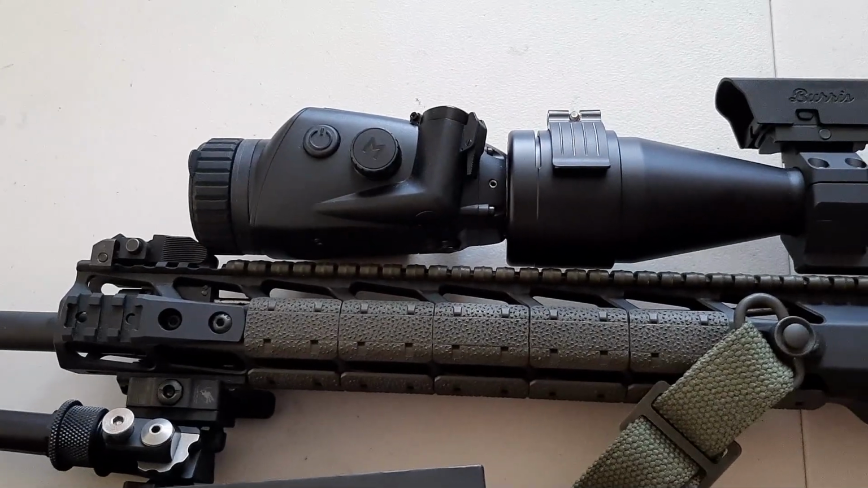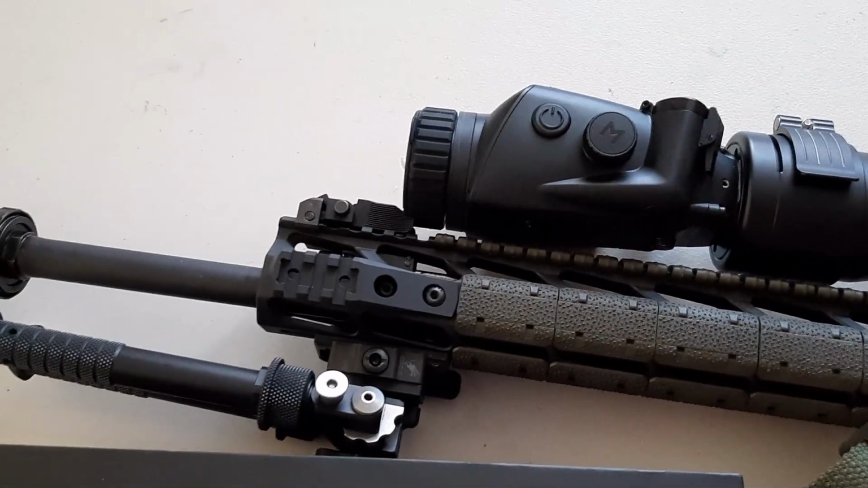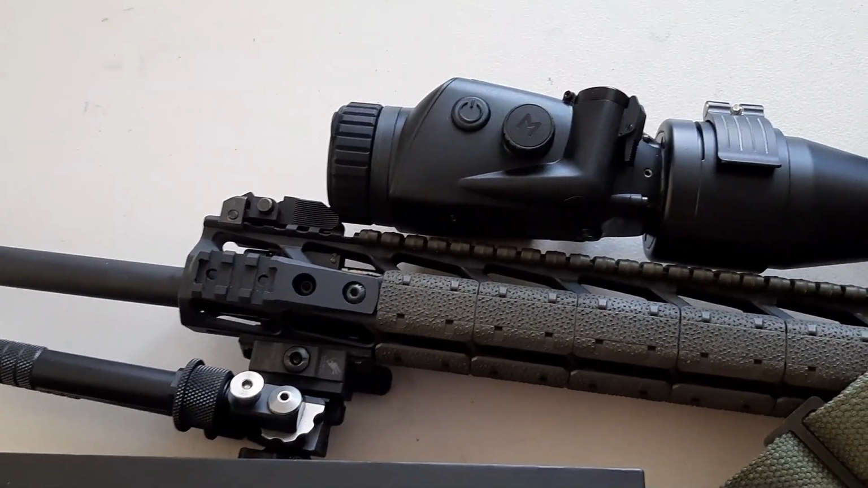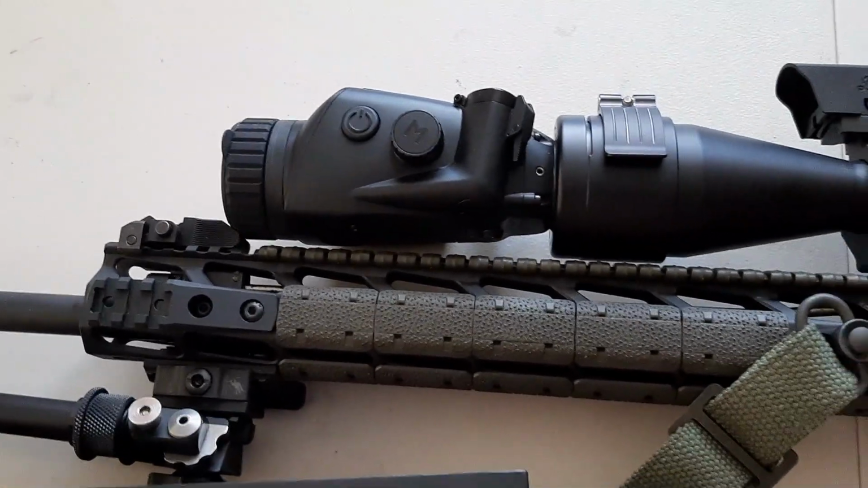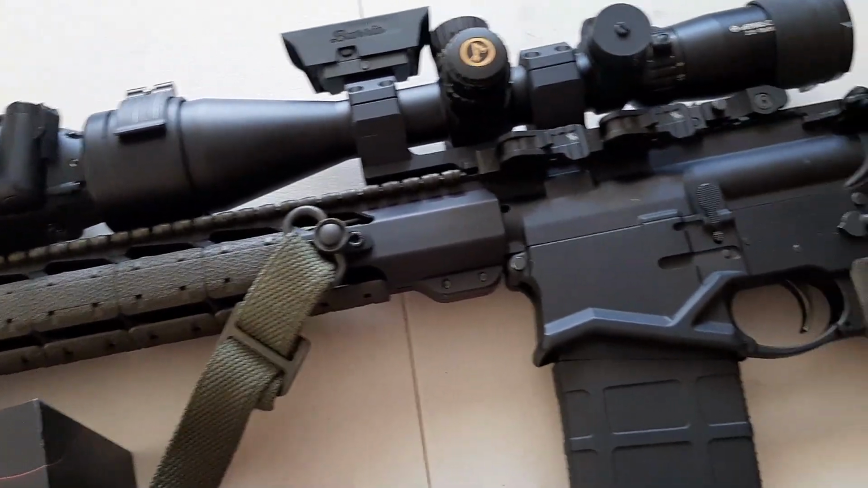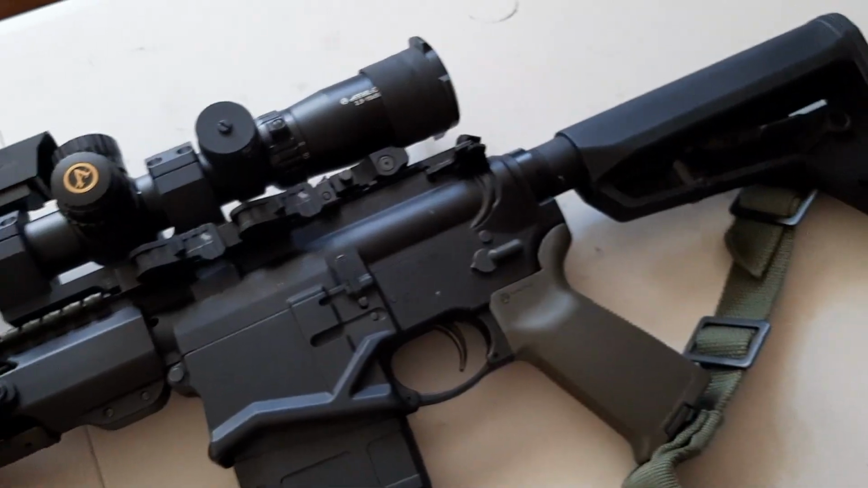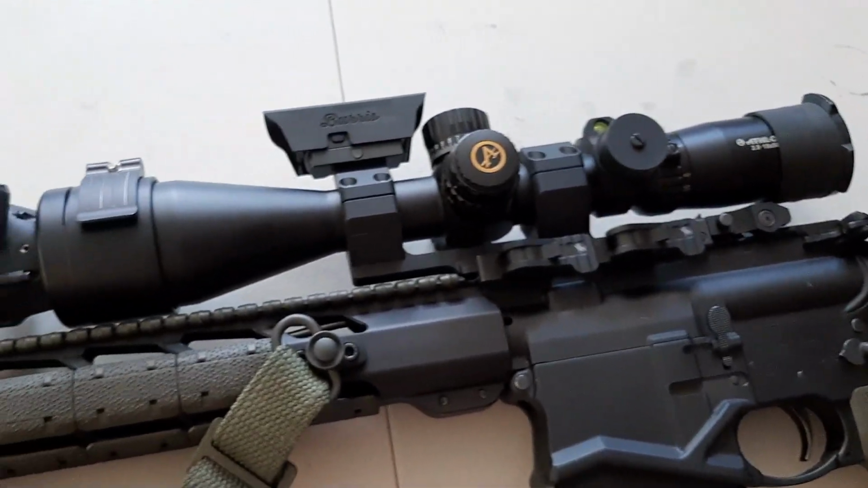So I would say your best range for this thermal is going to be out to 700-800 yards if you really want to be precise. I haven't taken it out to 1,000 yet. I'll do a follow-up video after I take it out to 1,000 and see how accurate it is at 1,000, but up to 500 yards it's been pretty accurate.